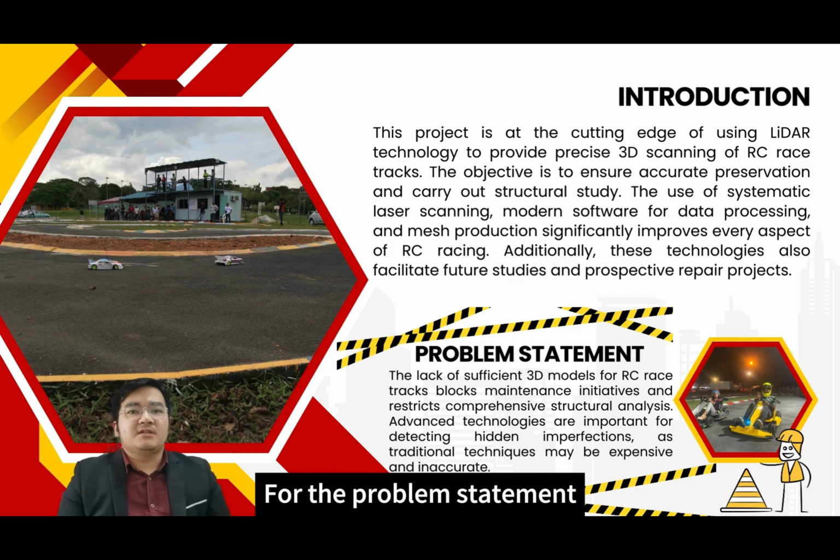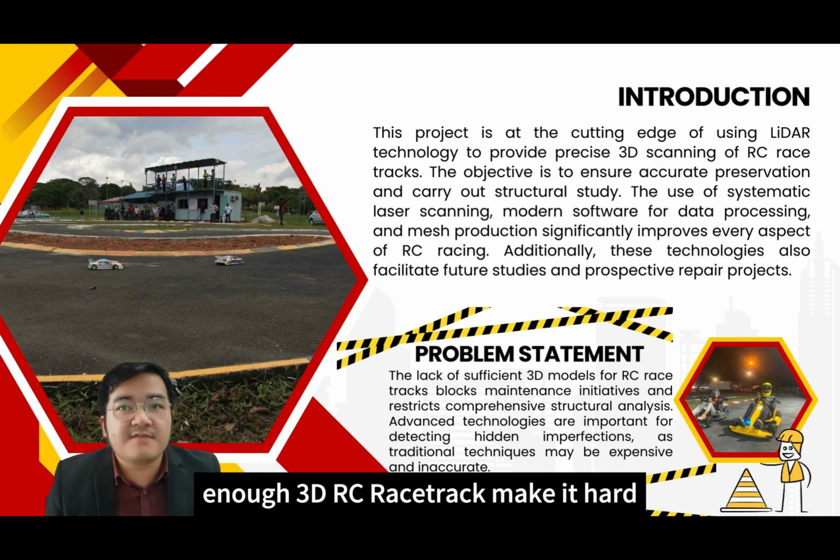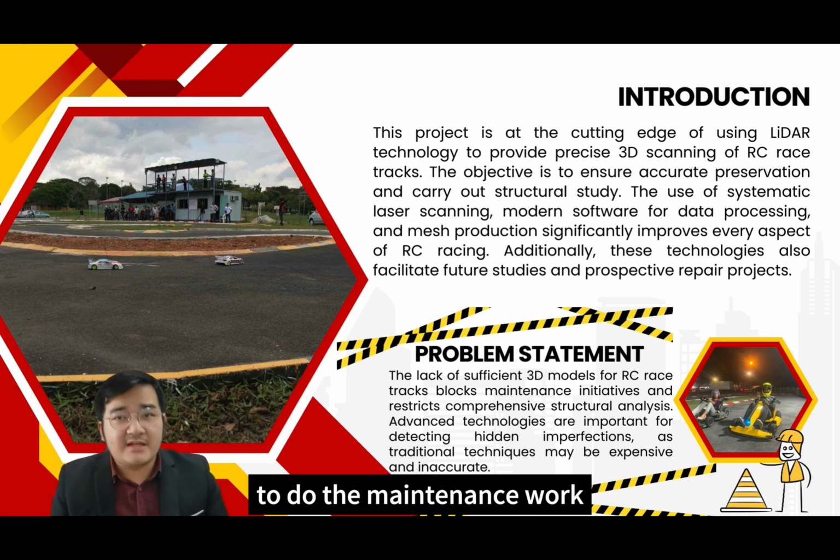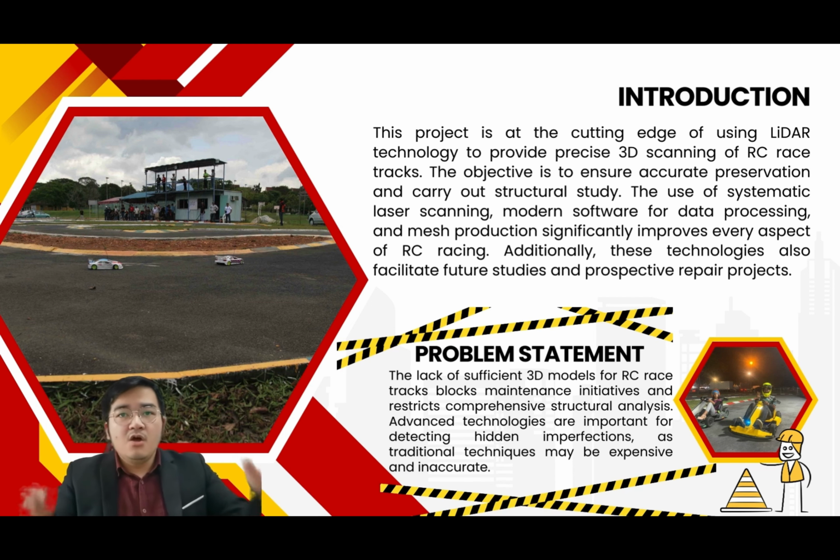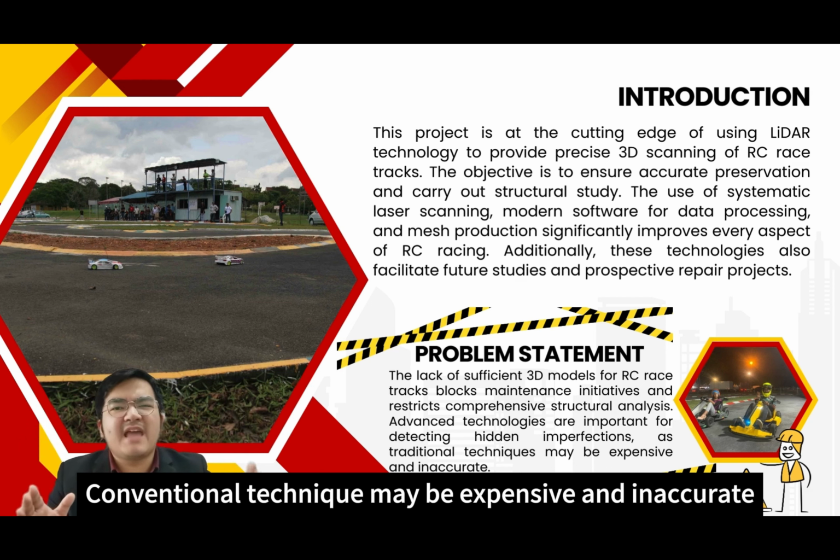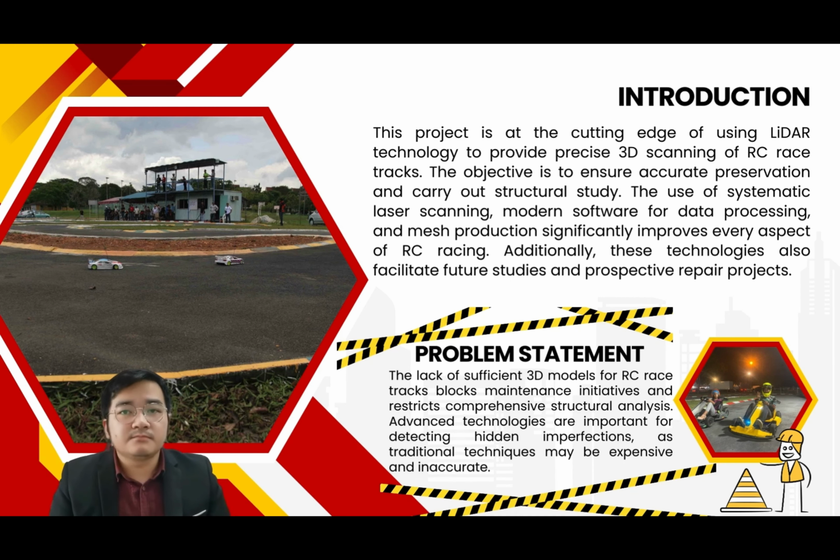For the problem statement, if we don't have enough 3D data of the RC racetrack, it is hard to do the maintenance work and complete the structural analysis. Conventional techniques may be expensive and inaccurate, so it's important to use new technology to find the hidden flaws.